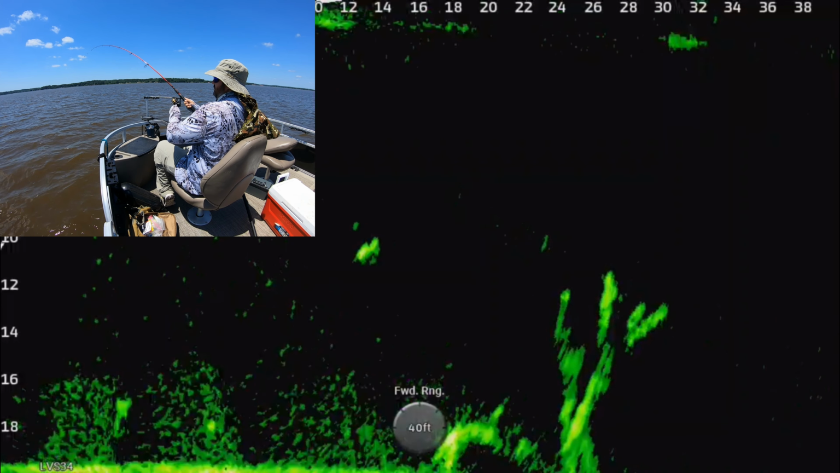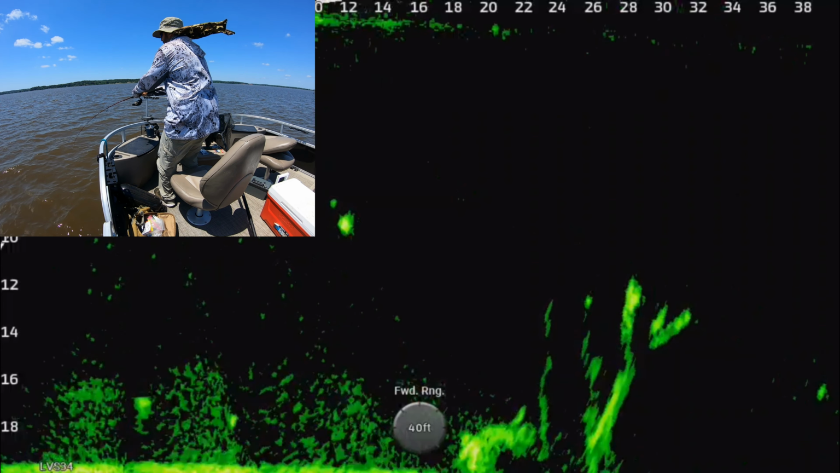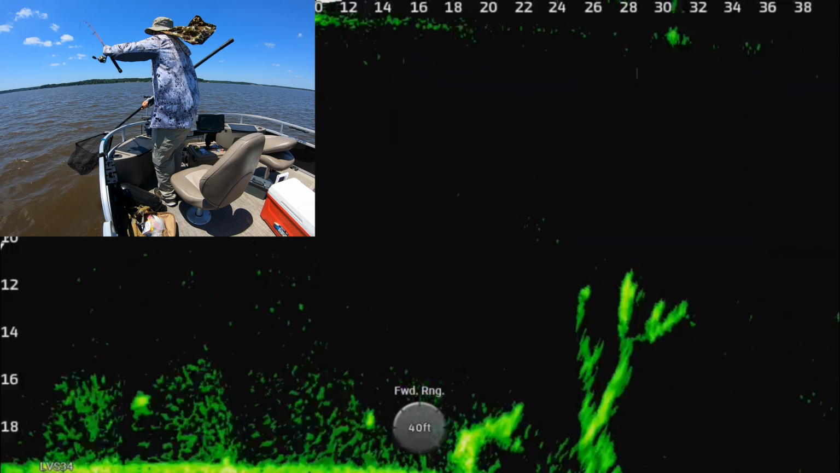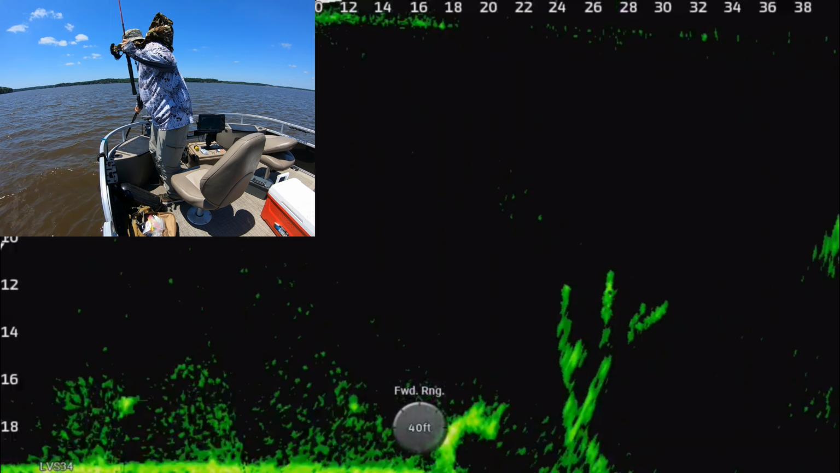He was not okay. That's not a crappie. You see how he's moving? I don't think that's a crappie. I think that's a catfish. I just happened to catch him when he was moving around, coming by. We just happened to get this fish. I think this is the catfish. I caught a few of those today.